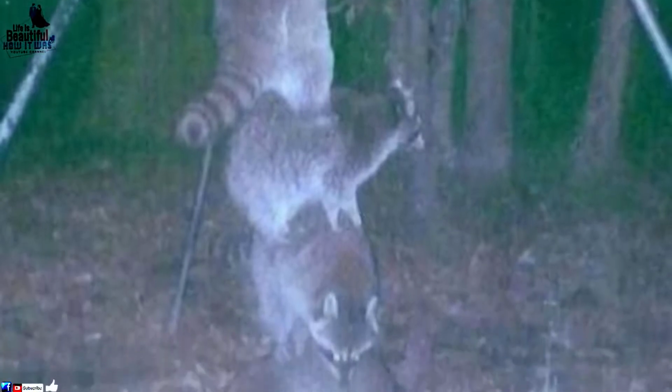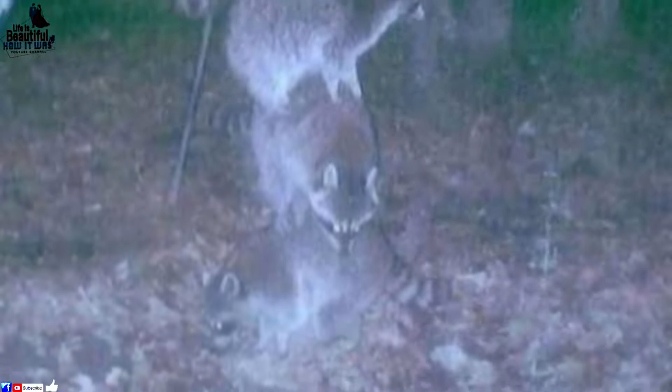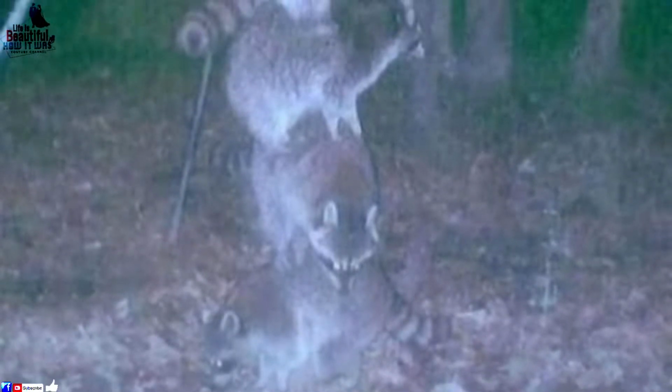Clearly, whoever raised this bird feeder off the ground didn't give the raccoons enough credit. It seems, after all, as though these clever critters really know how to work together to achieve a common goal. Which, when you think about it, is more than can be said for a lot of humans.